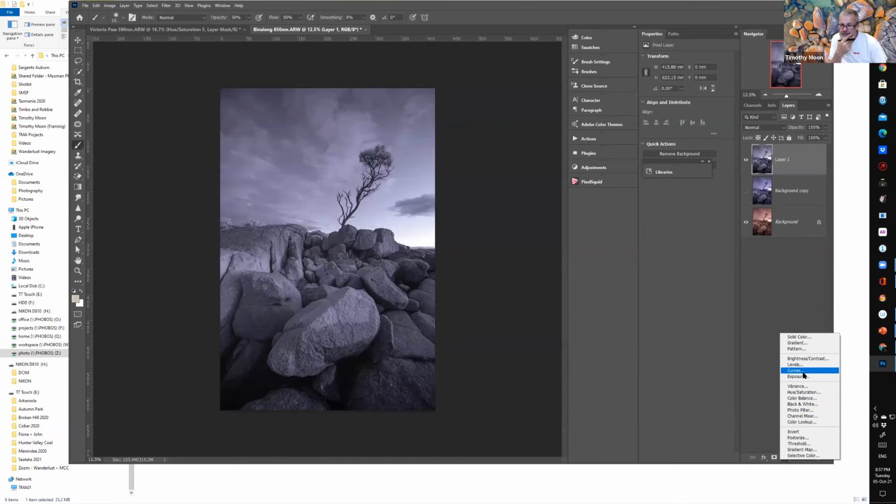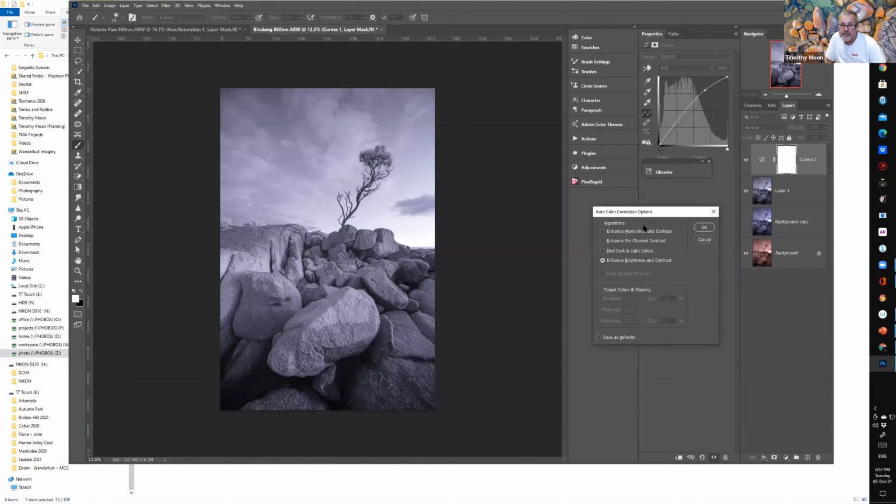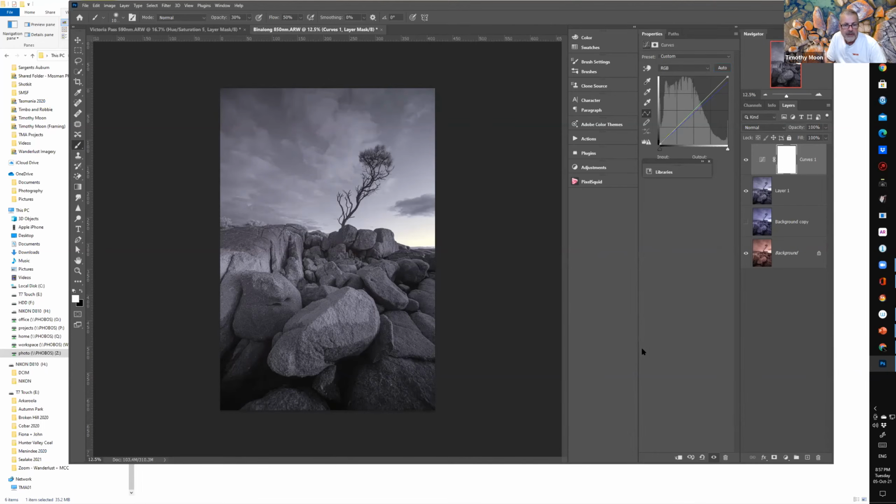I'll then try an auto curves on it. I shall do the shift. See what it does here. There we go. Lights and darks. You can see it's now got rid of that mauve toning and it's producing some nice glow in the sky, and it's starting to come together a little bit there.